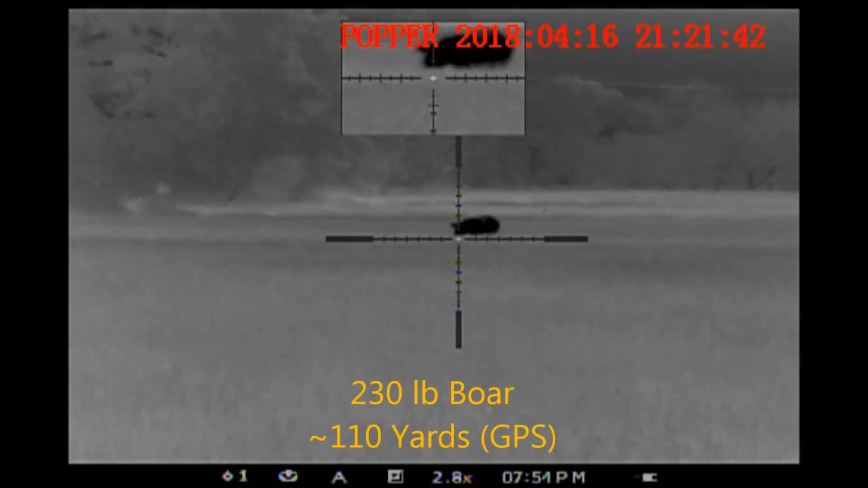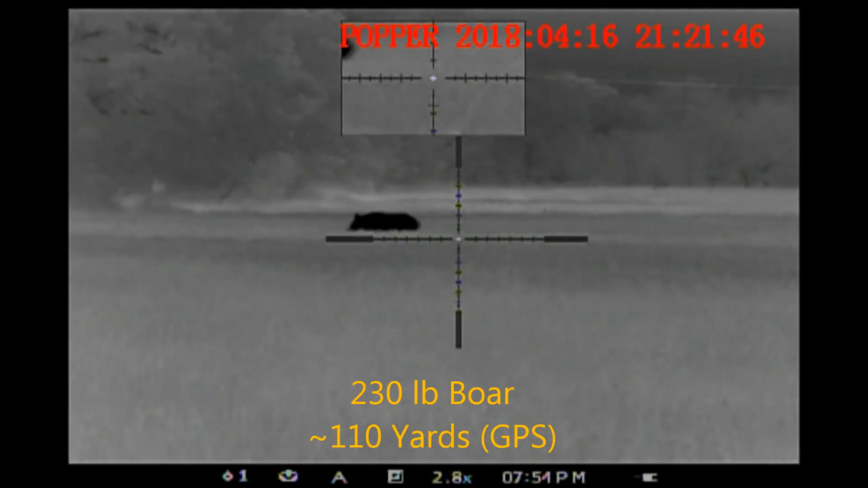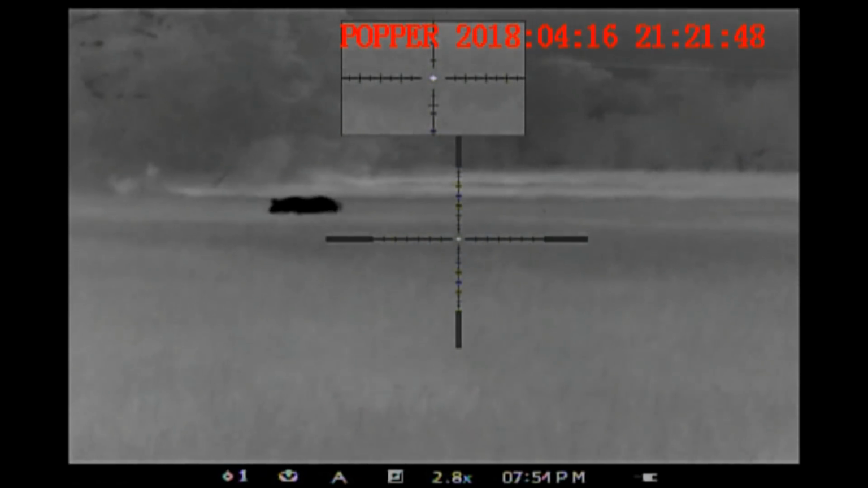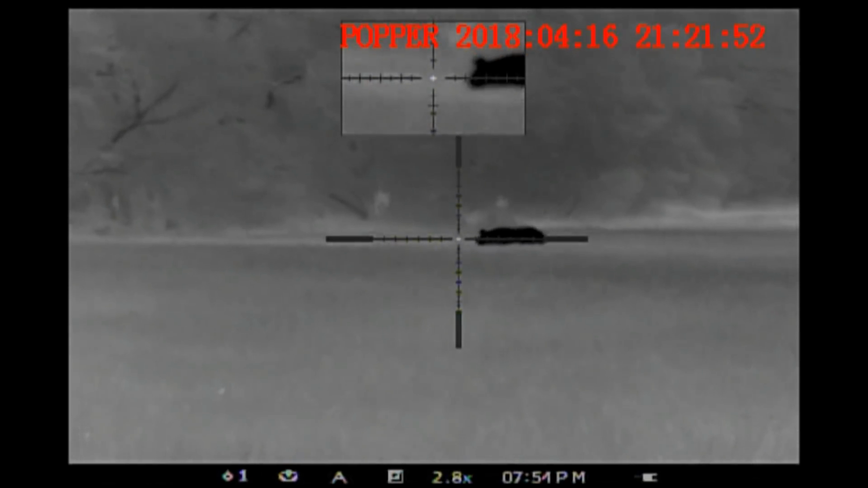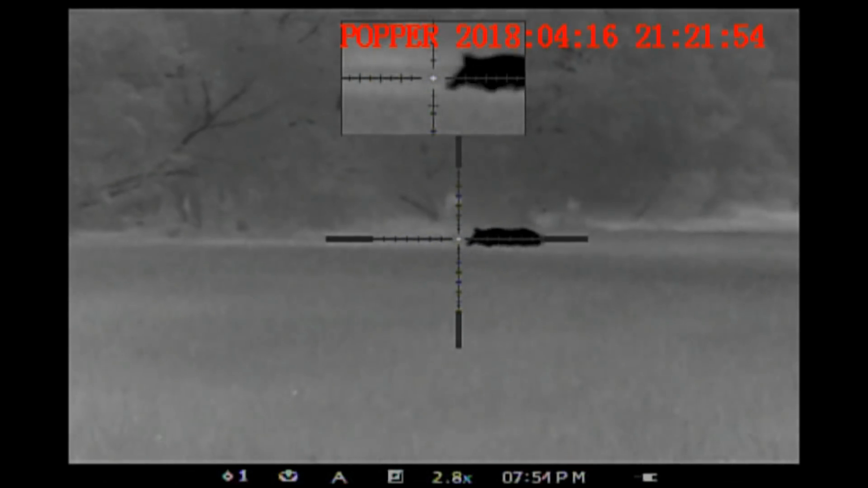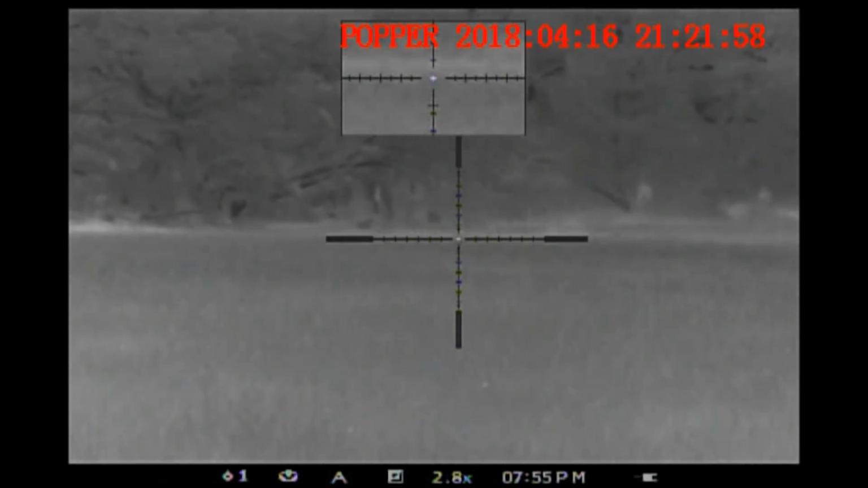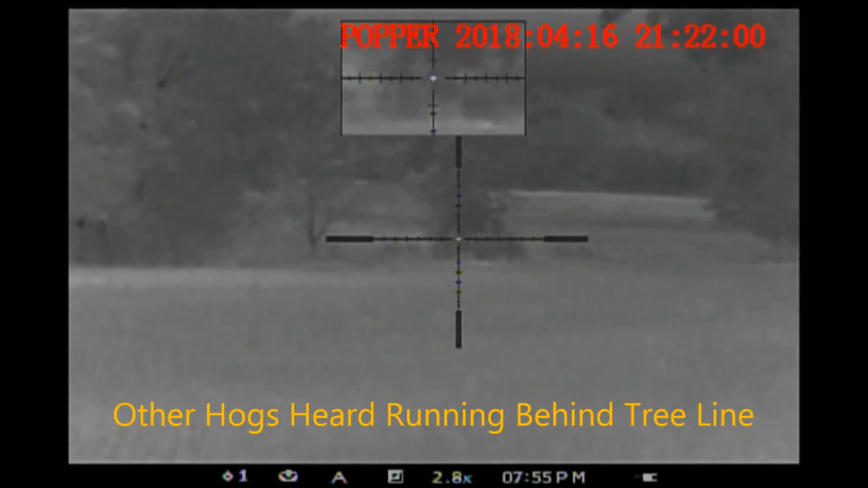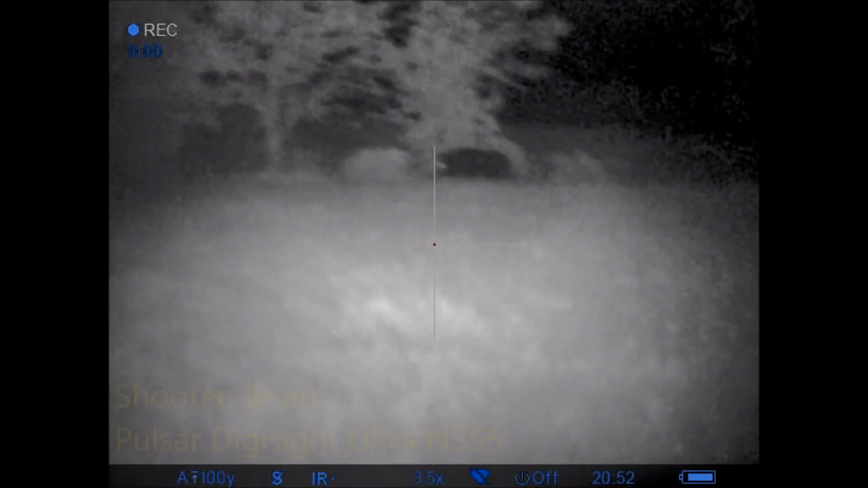At this point, I'm watching his hog as well. The hog moves in a safe direction. And here we go. 3, 2, 1. Hog goes down. We hear hogs running in the woods next to us. Ben scans over looking for them and doesn't see any.